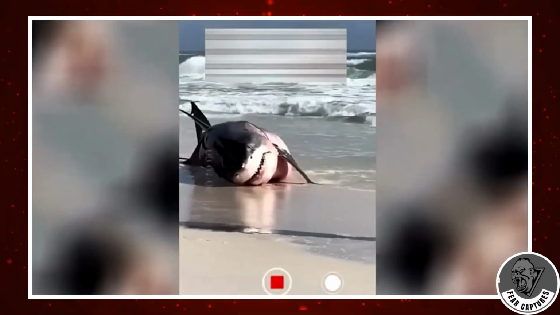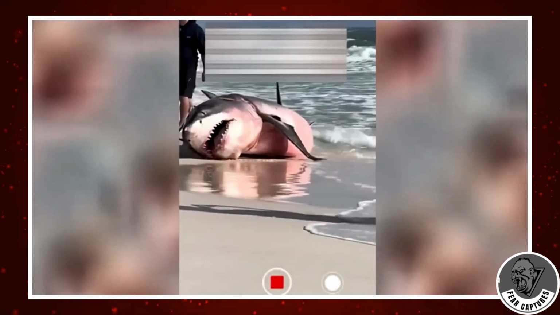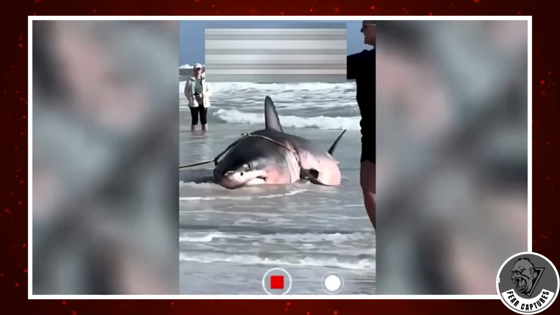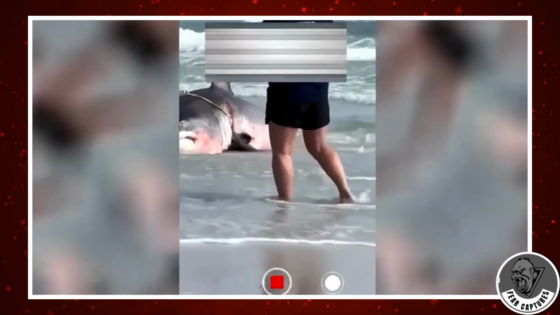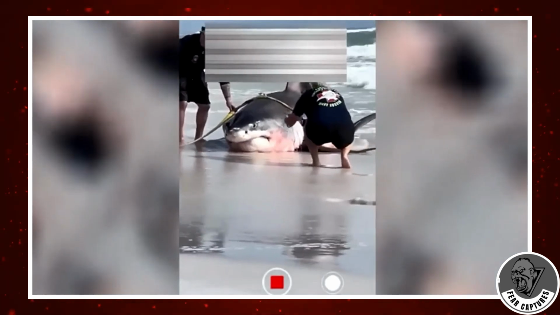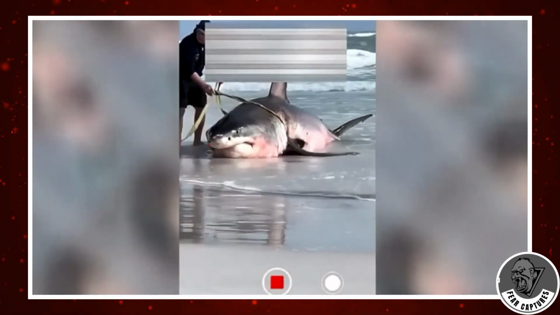I'm not sure what would keep you out of the water if this wasn't enough. Check out this enormous great white shark that washed up on the beach. Utterly enormous. It's silly of me, but I initially believed they were attempting to reintroduce the shark to the water. However, it's evident that the shark is being dragged off the coast and probably into a car.